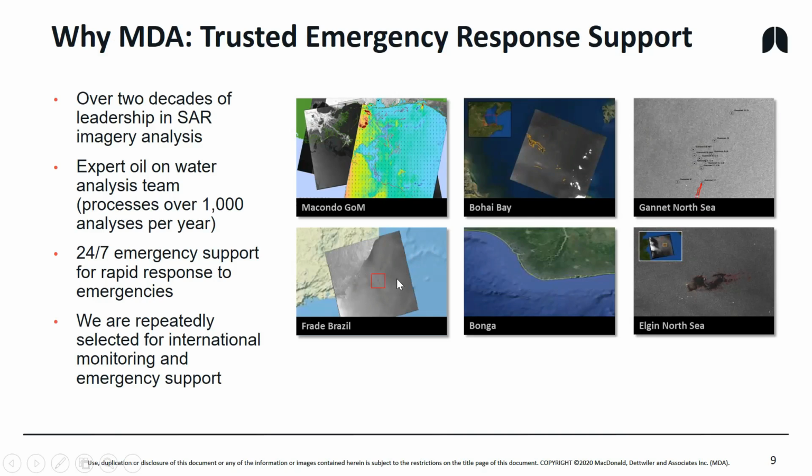So we had a spill response off Brazil, off Nigeria, and again, back up in the North Sea. In this case, it's kind of interesting because this spill was not just oil, like crude oil. It was actually condensate showing up temporarily on the surface of the ocean during a gas incident.